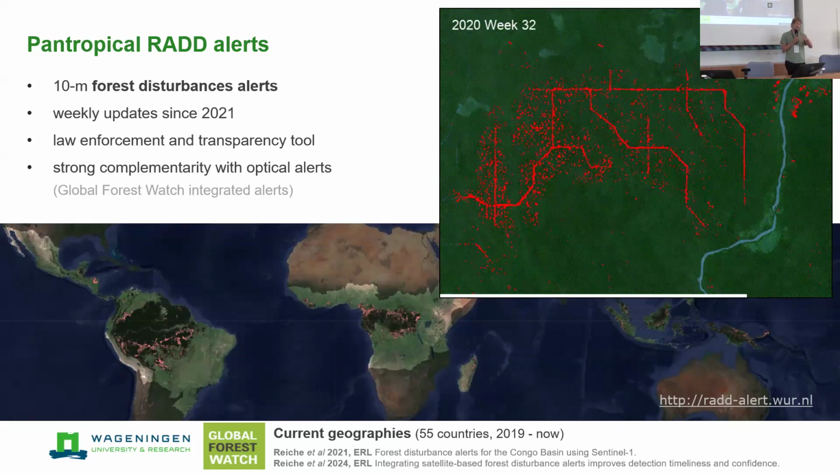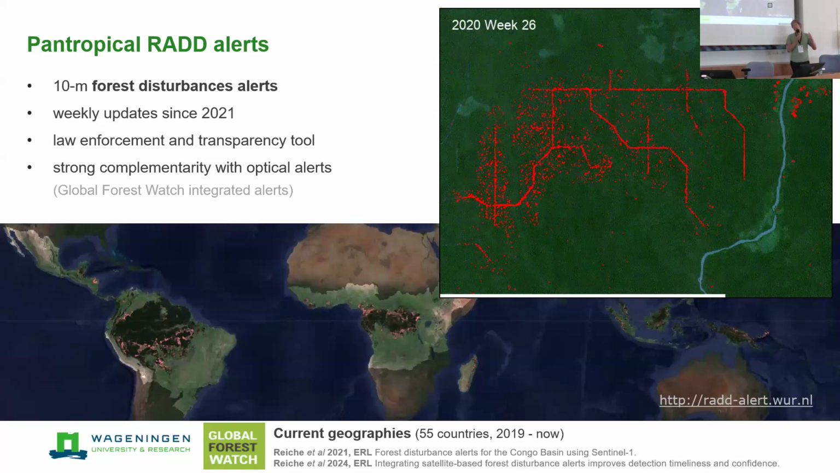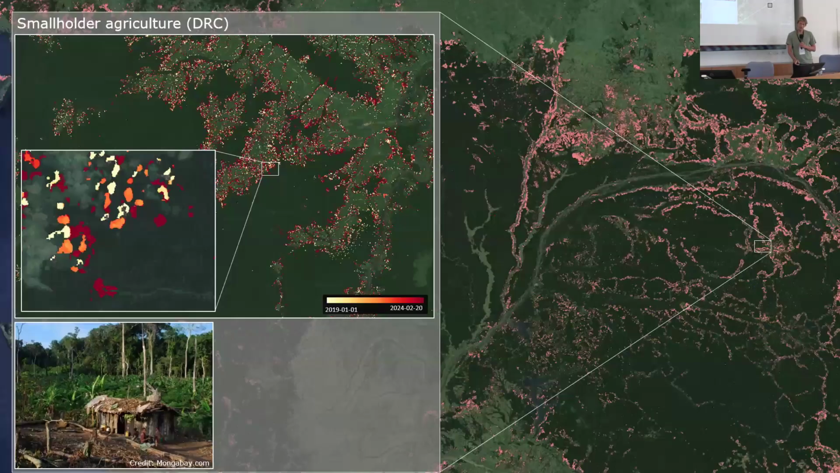And those radar alerts are also very complementary with optical alerts. We worked together with the University of Maryland on an integrated alert that integrates the optical alert produced by their group and our alert into an integrated alert tool. And that data really allowed us to look into processes at a level and uninterrupted in a way that we would not have been able to do before.